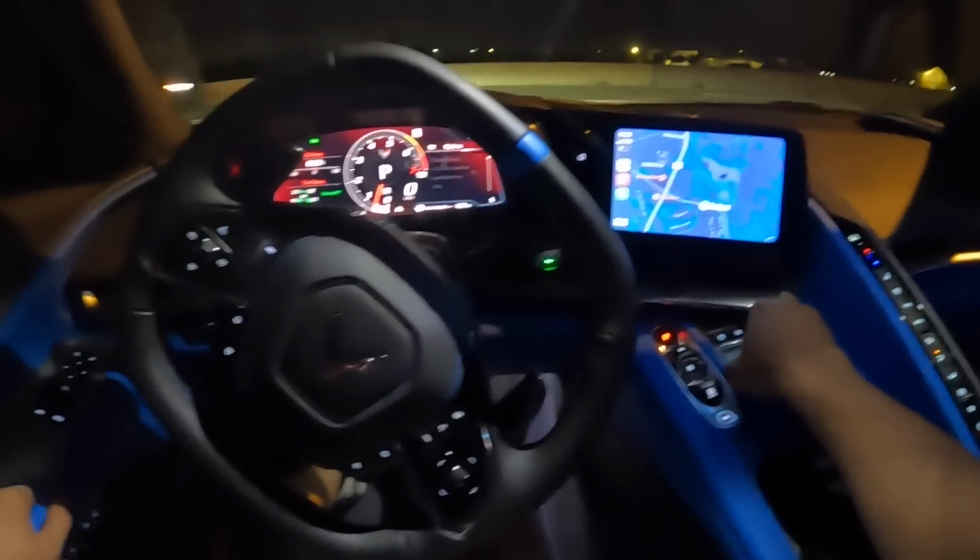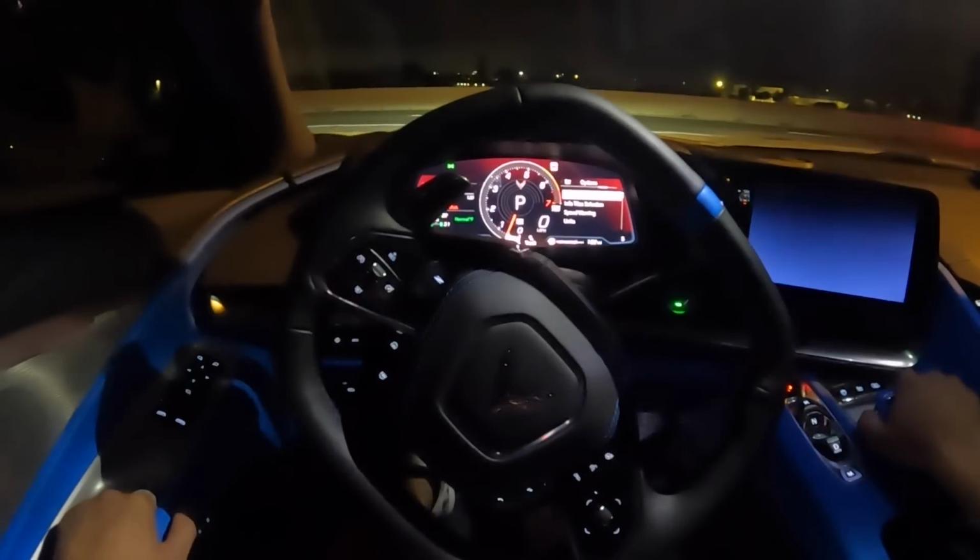You beeping at me, man? Welcome to a POV, little late night action. We are in Mexico. Love Mexico. Great place to be, especially with a car like this.